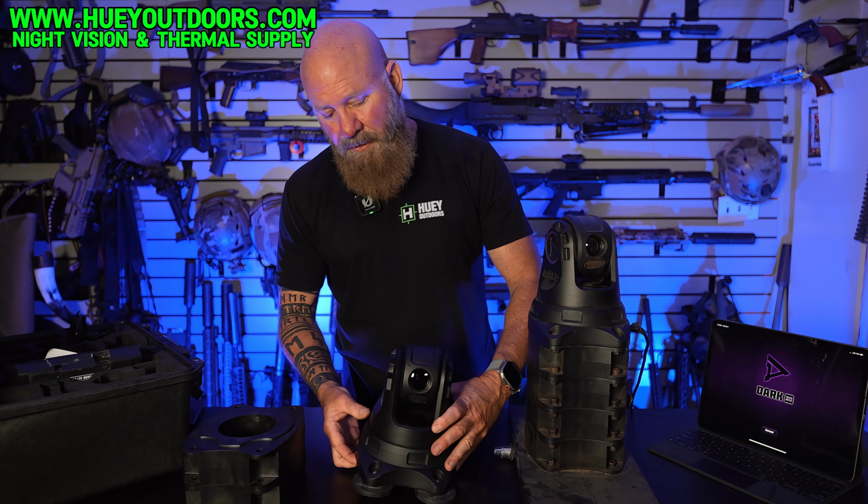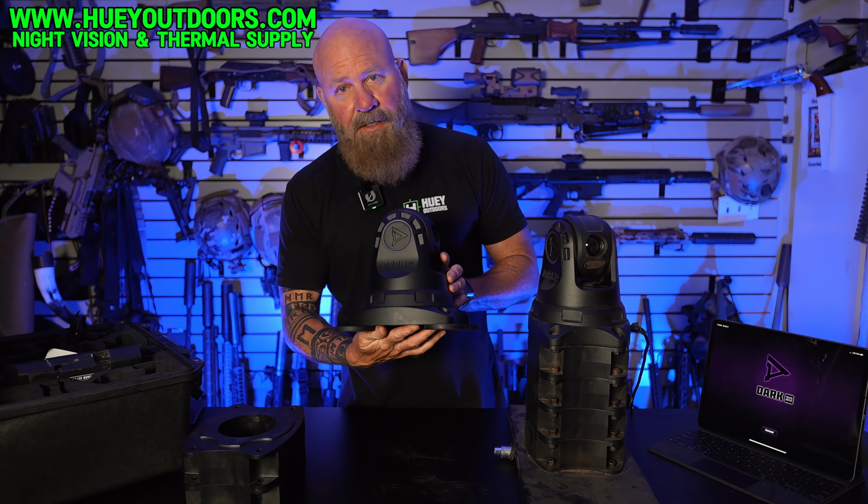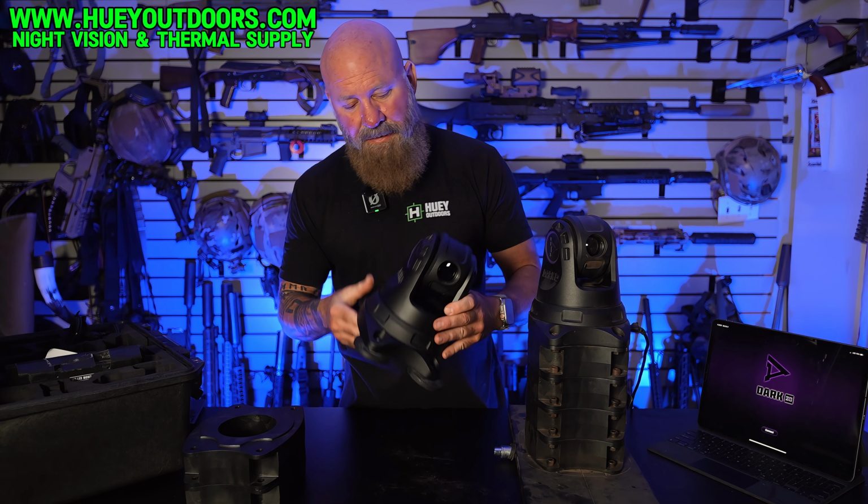This one is brand new. It's the Dark 30 Defiance. It's a 640, 60 hertz thermal pan tilt. I have this one hooked up to the power here. If you look, I have the remote control. It pans left and right, you'll see the little lens here, tilts up and down, and then there's a zoom control on the remote control. So you have all your controls here, a little joystick for that, zoom.